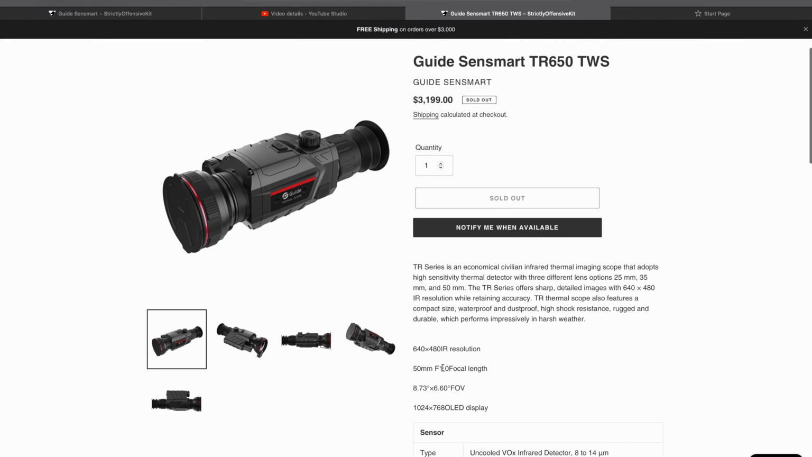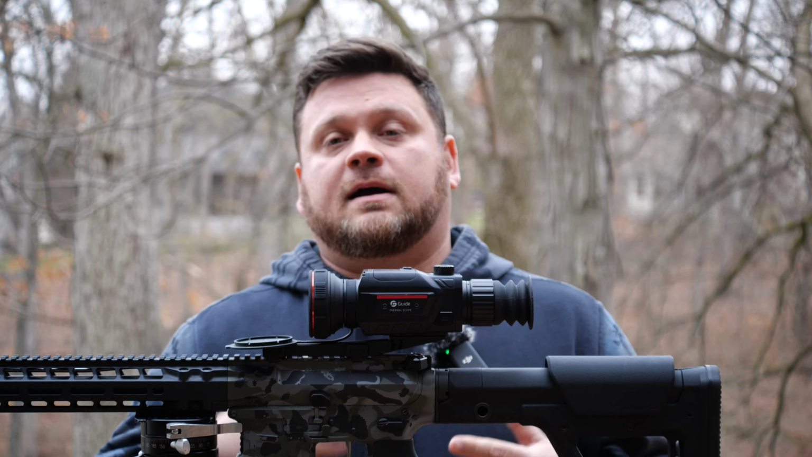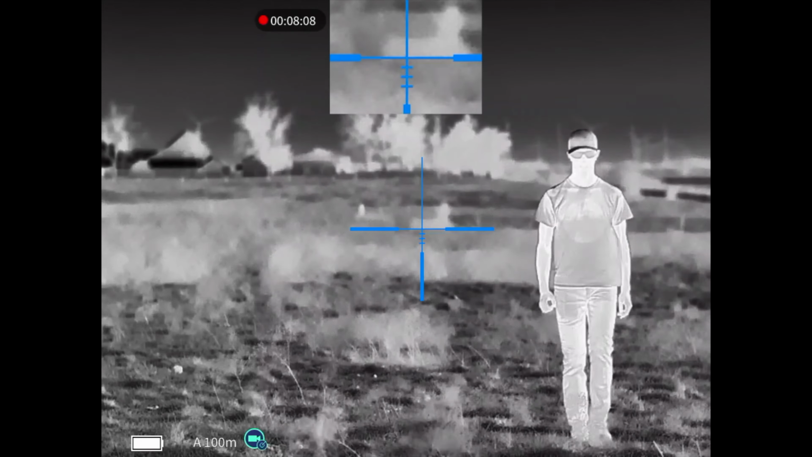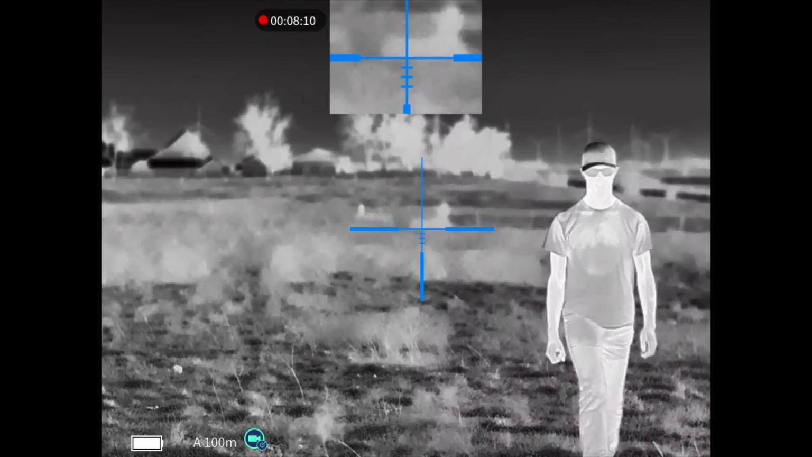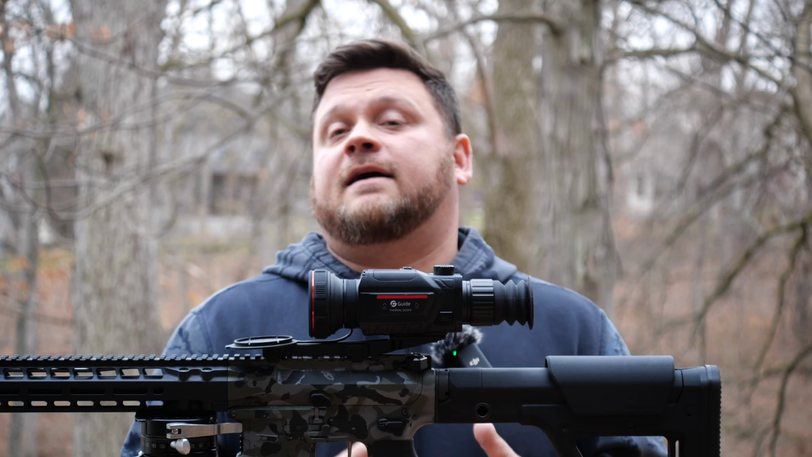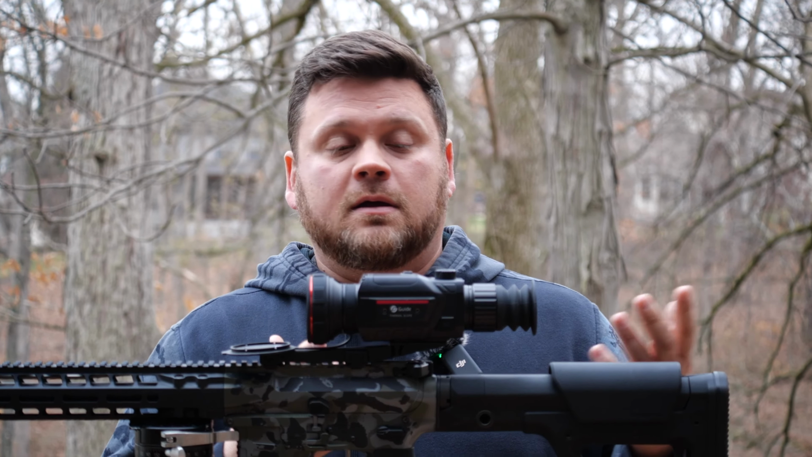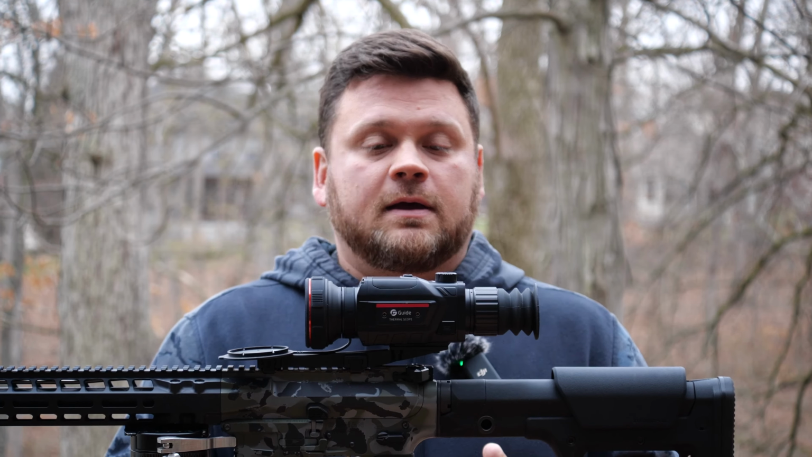I'm going to show footage side by side where we did kind of my typical test, not only test it in the field, but then I walk it out, hunt out to 400 yards to just see what it looks like. I put it literally side by side with my Halo XRF, which was a $9,500 scope, and I'll let you make the call on which one you think is better from a clarity perspective.